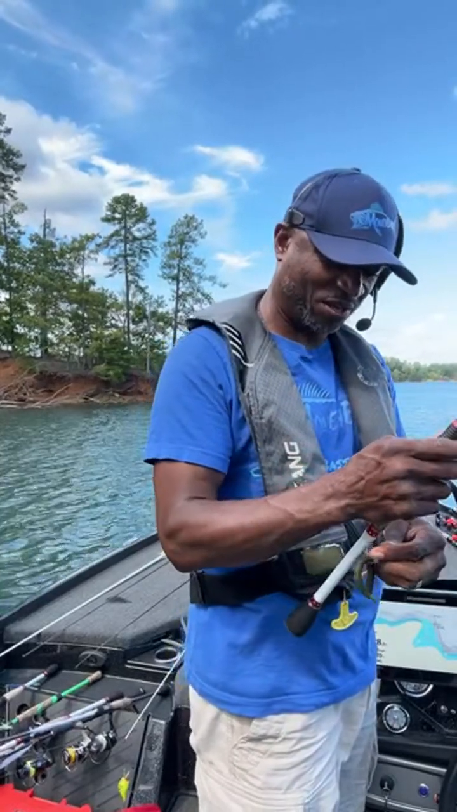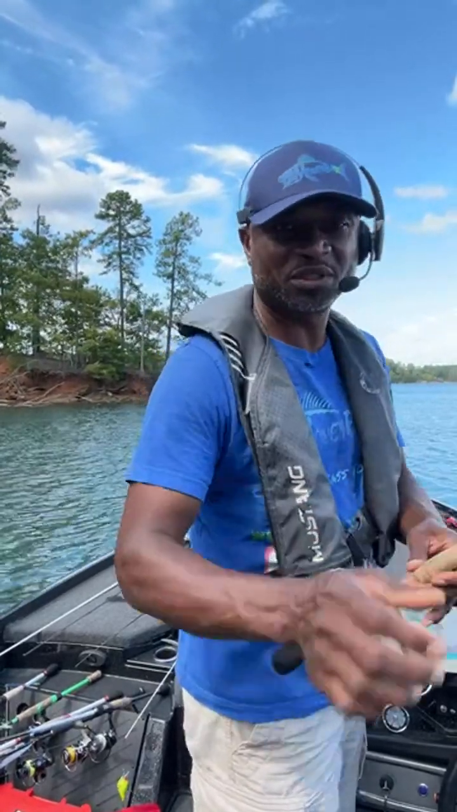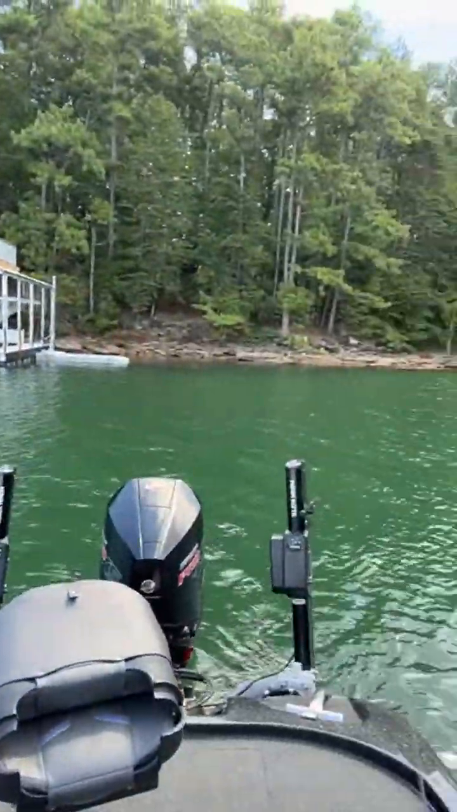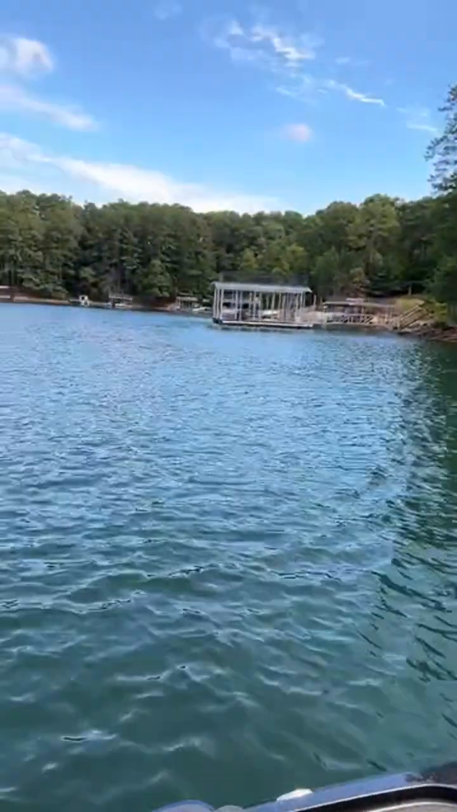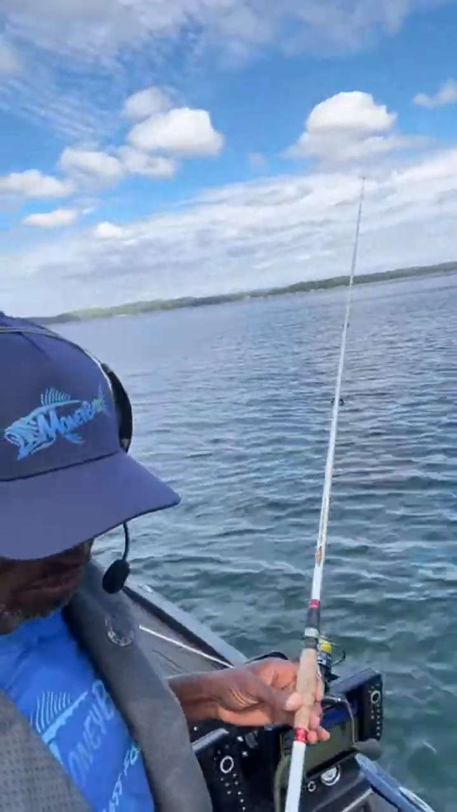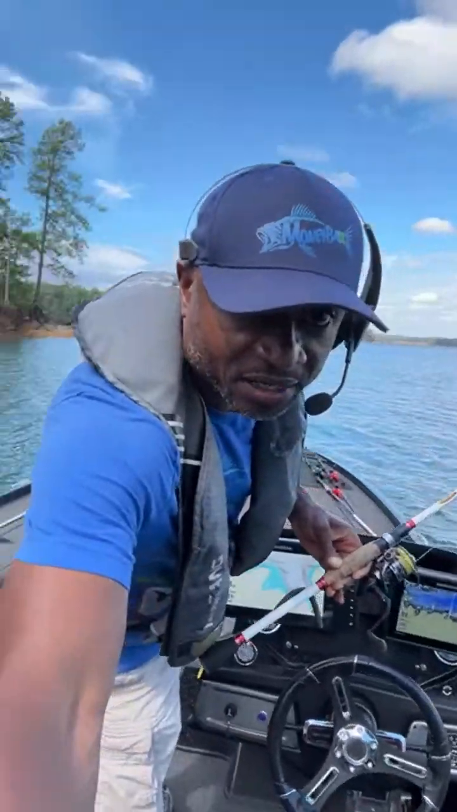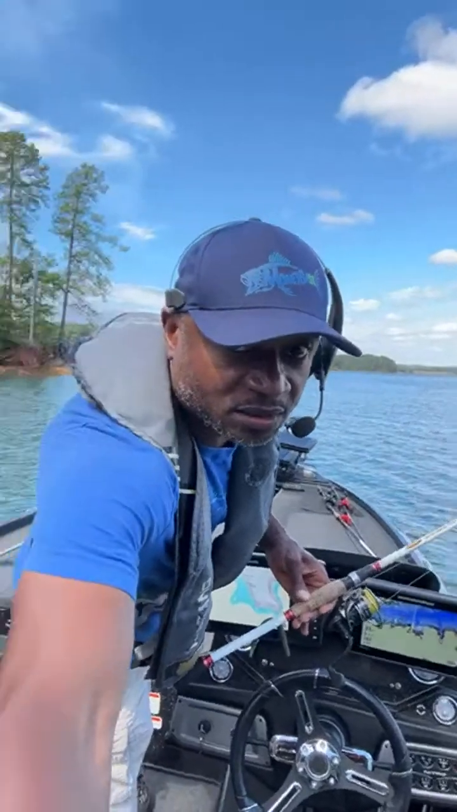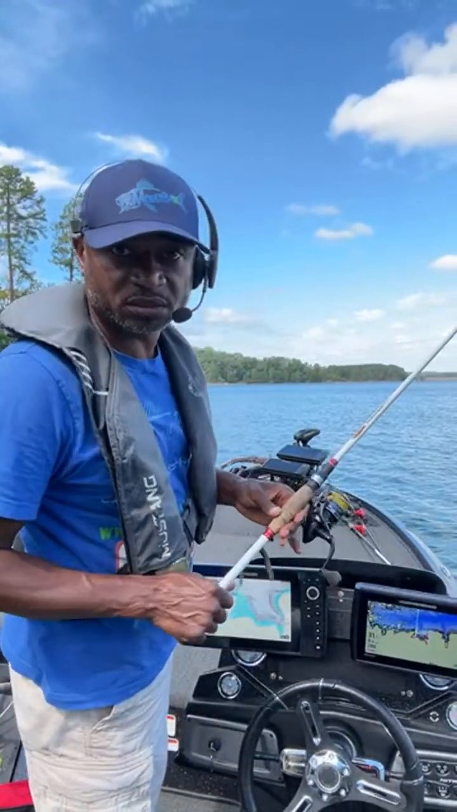All right, so now we just finished skipping a bunch of docks, guys. We went through this entire cove. Let me just show you what this cove looks like. So that's the dock we just hit, and we actually fished every single one of those docks, skipped all of them with a wacky rig. So now we're gonna head out here to this point and see if there's anything on this point.